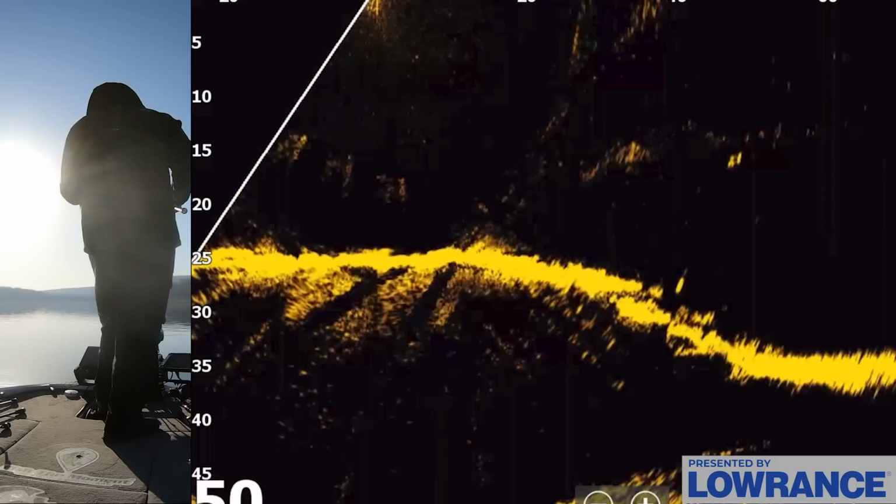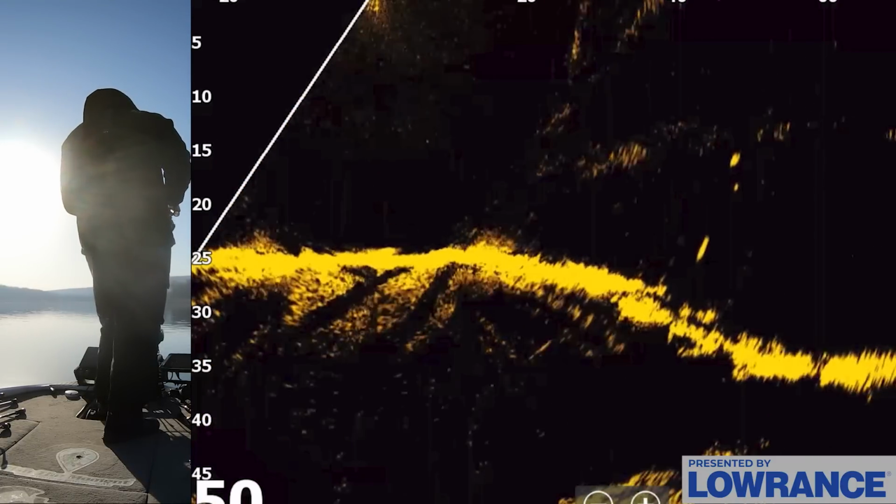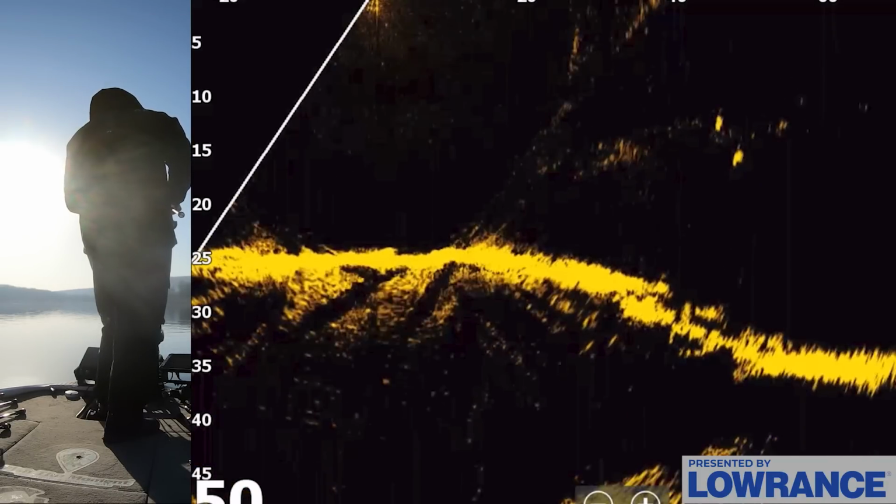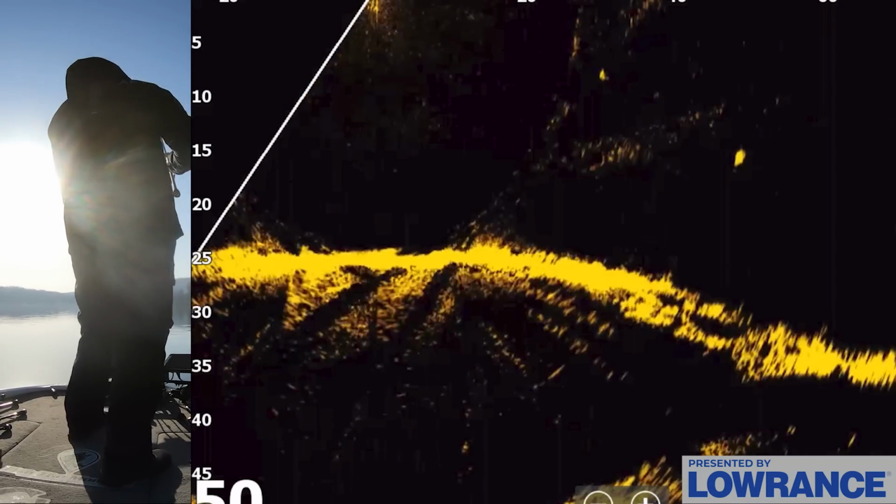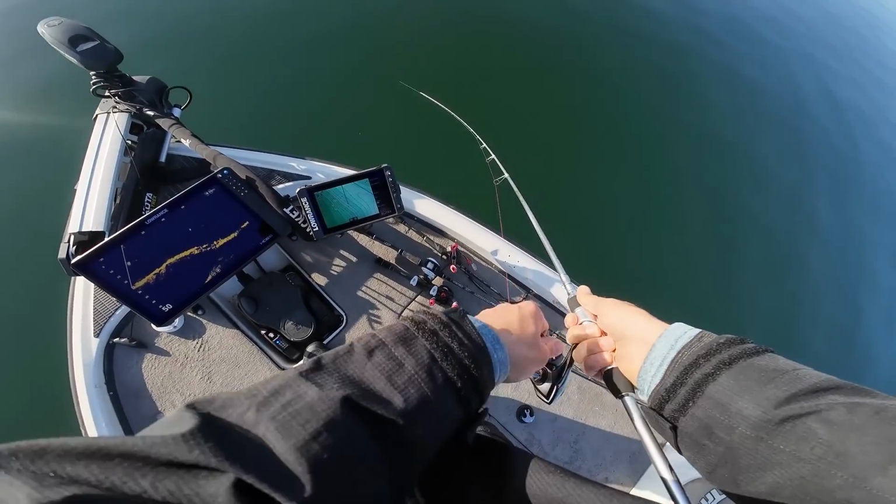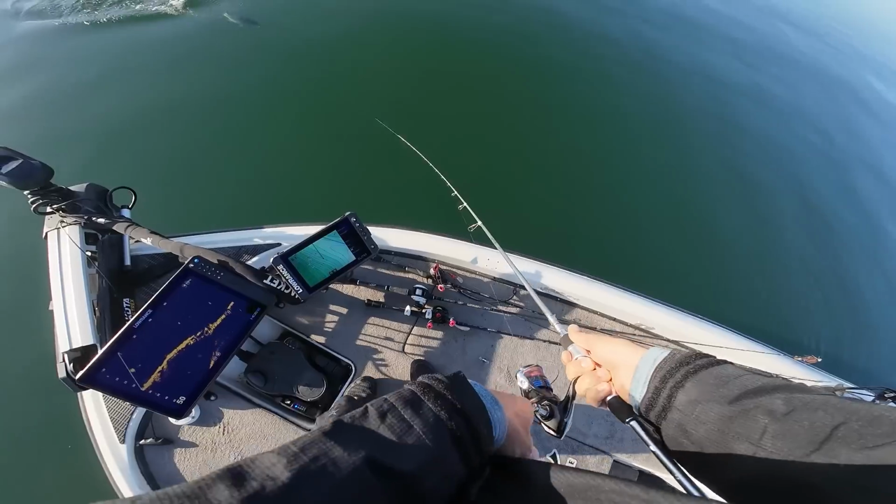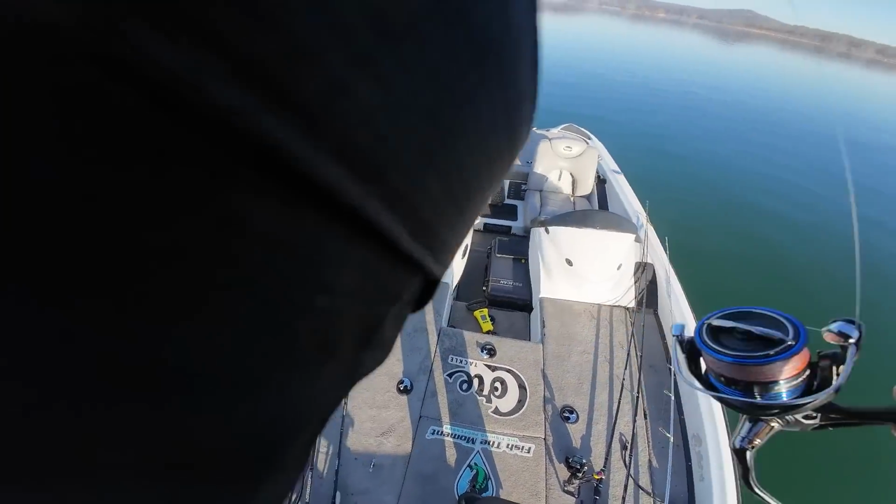Okay, so I marked some fish here on this little drop off. Oh, he's coming up for my bait. You can see him. Oh, come on. Get it. There he is. Oh my gosh, I marked that fish on that drop off. I saw that one fish floating, but I haven't got a single floating fish to work. But those fish on that drop off down there, you can see, are sitting there, and I graphed those on 2D.